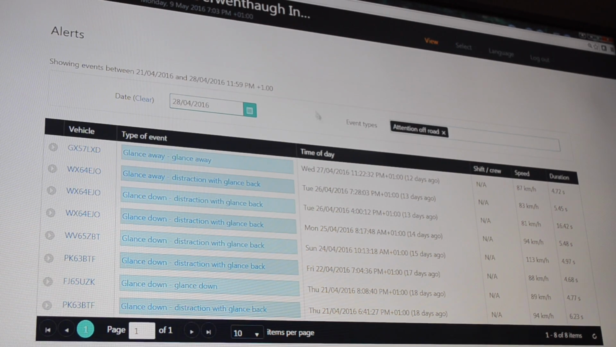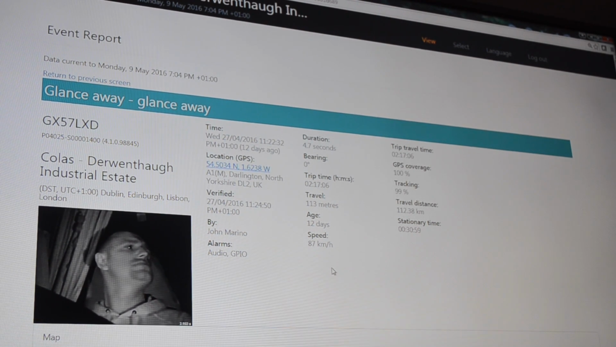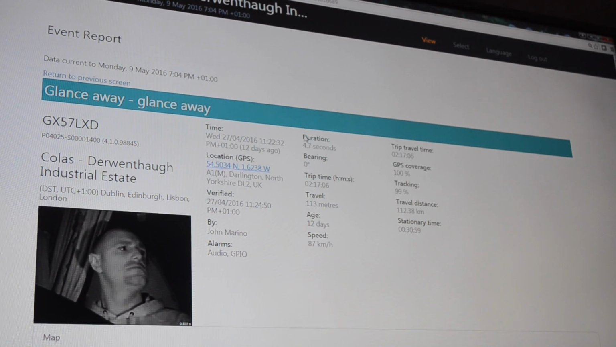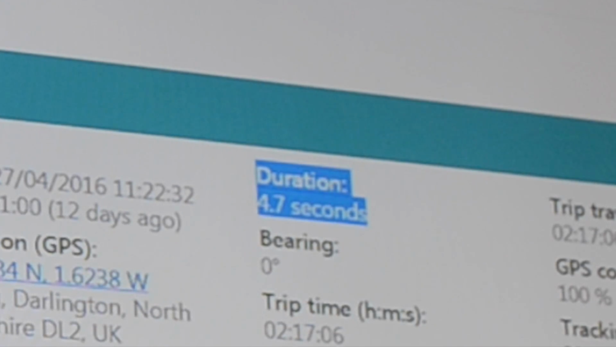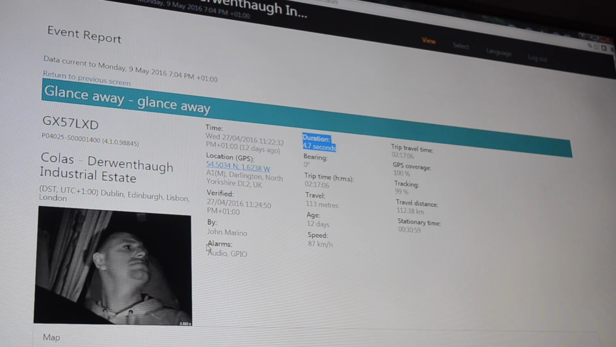Okay, so we're going to look at attention off of road. So are they texting? Are they looking down? So he saw something out the window. He's looking. He might be passing by an accident. He might be passing by something at night. He looked away for 5 seconds before he got the alarm. When you see it, you know that they got the alarm because they look down. They look down because this is where the infrared is, and they're going, what was that?